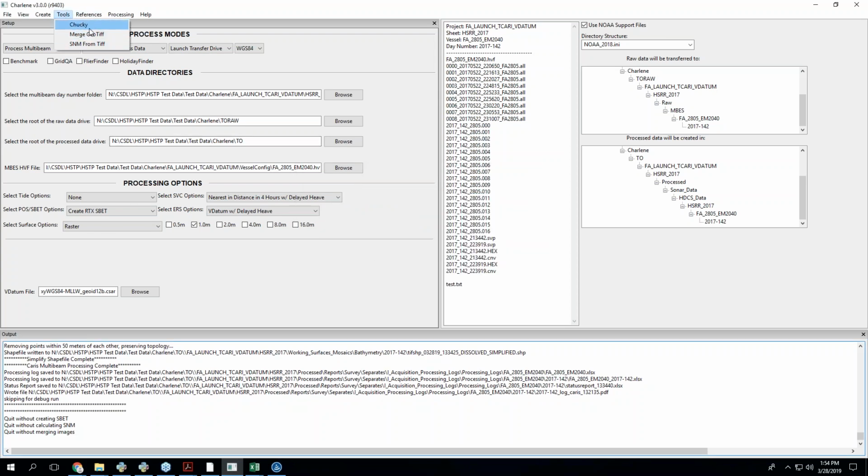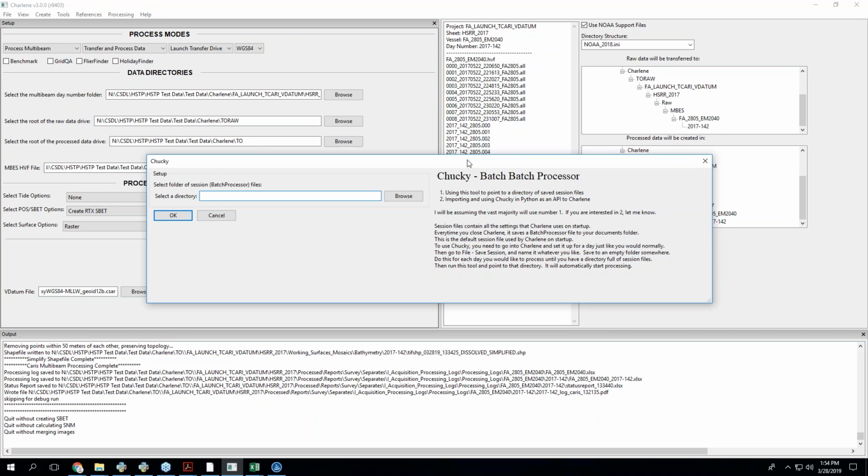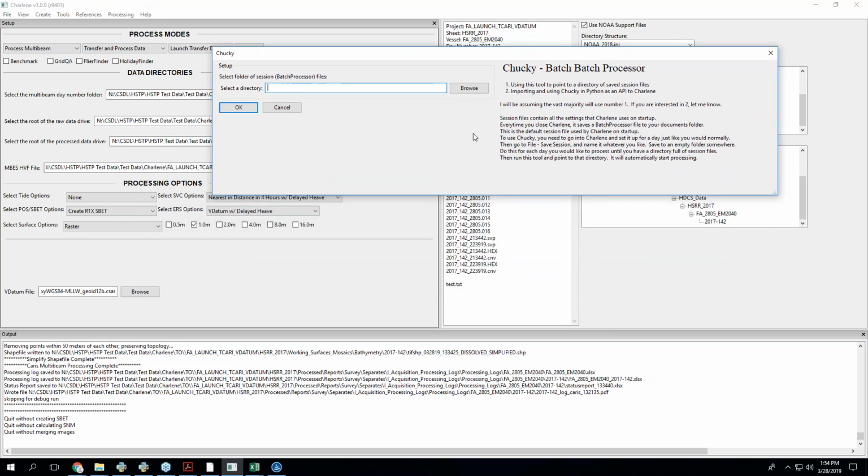And then there's Chucky. Chucky is sort of like a batch Charlene processor. We had a couple instances where someone said, hey, I've got a whole project with days, but I need to process each day differently with different files, but I want to do it all in one click, just like how Charlene is one click. So Charlene handles individual days, and I built something that handles individual Charlenes, sort of.